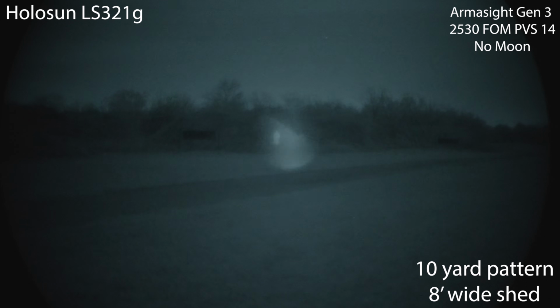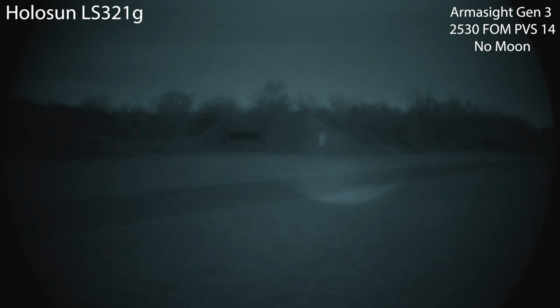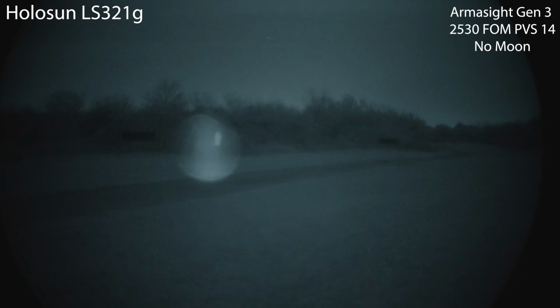Okay, here's the Holosun LS321G. This is the illuminator on low by itself. 50-yard target, little bit of effect. Let's narrow it. I will say of all the focusing knobs, the Holosun's actually feels the best. You feel some actual gears and some teeth in there. And it's hard to turn, like it's got some resistance, but not overly hard. I like it the best of all the units that I've tested so far.